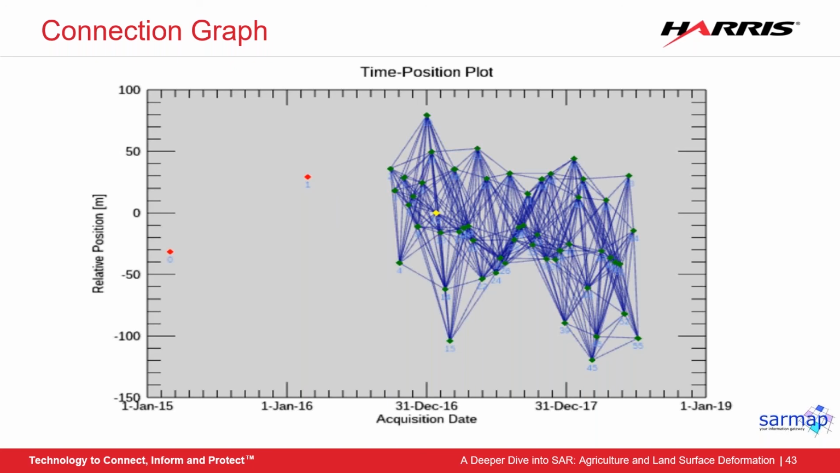You may be able to see that 1 dot in the middle is bright yellow. This is the scene that has been chosen as the supermaster. This is the scene that all other scenes will be co-registered to and will be the reference image. This is chosen automatically in the tool, but you can choose it for yourself if you want to.